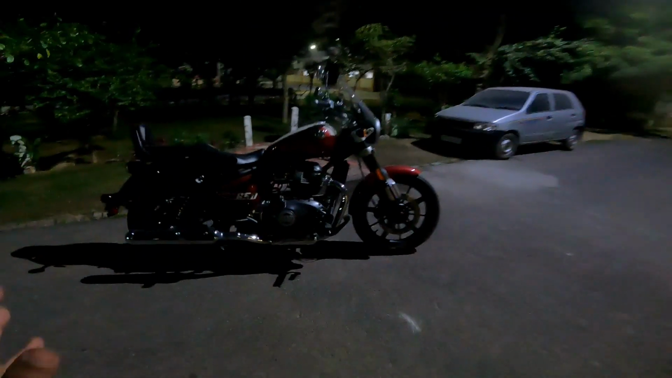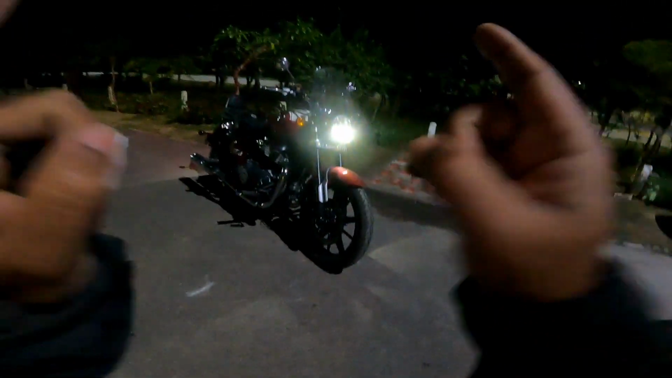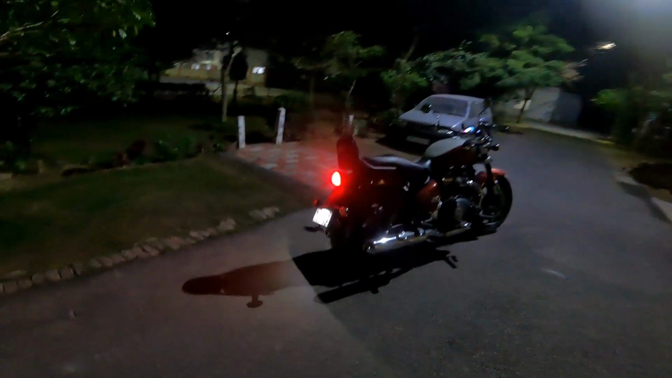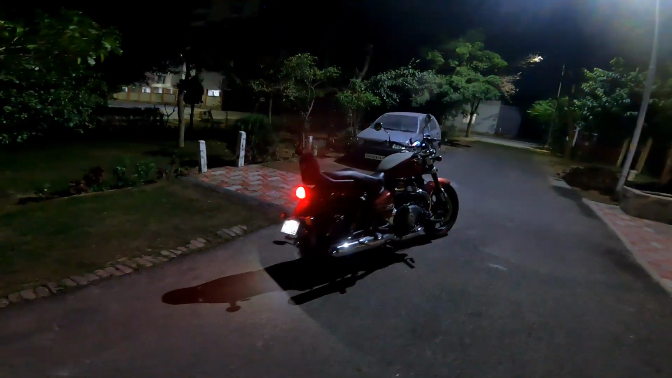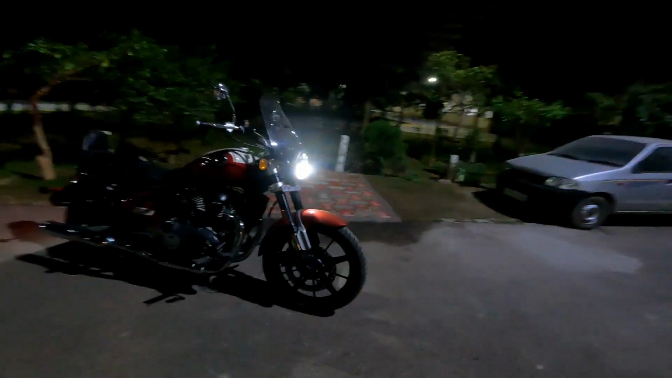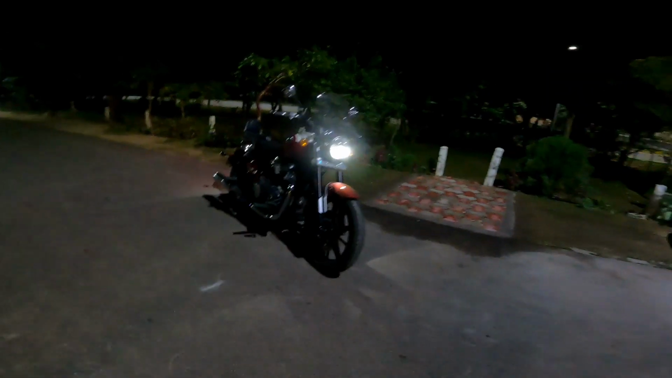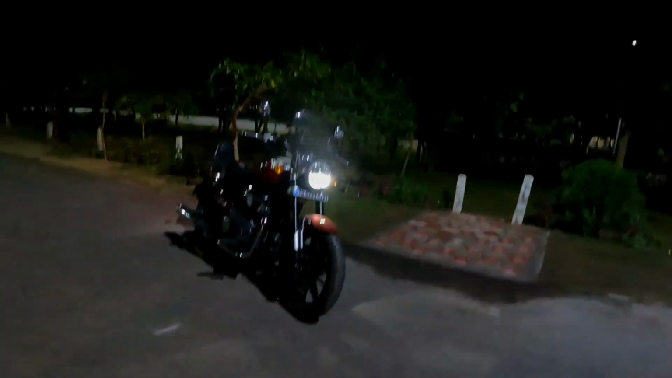And let me just switch on the ignition so that you're able to see the pilot lamp and the tail light as well. So that is how the bike looks at night. Looks good. Let's ride now.